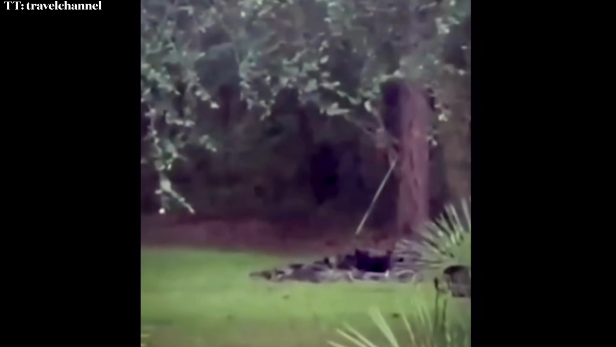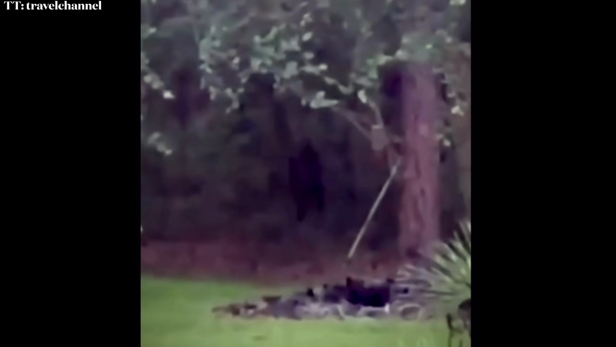I just happened to look out and I seen the black figure standing in the woods. The more I looked at it, the more I realized that it was a lot bigger than a normal person would be. And I could see that it had like beady eyes. There were no white parts to the eye, and it wasn't blinking or anything. It was just staring me down.